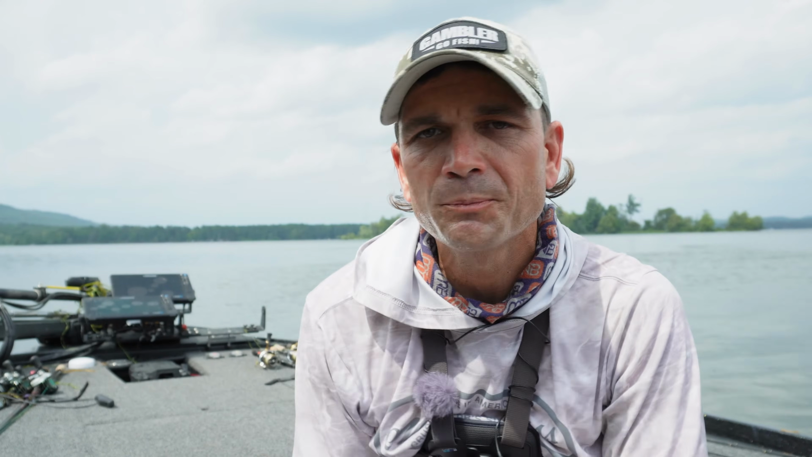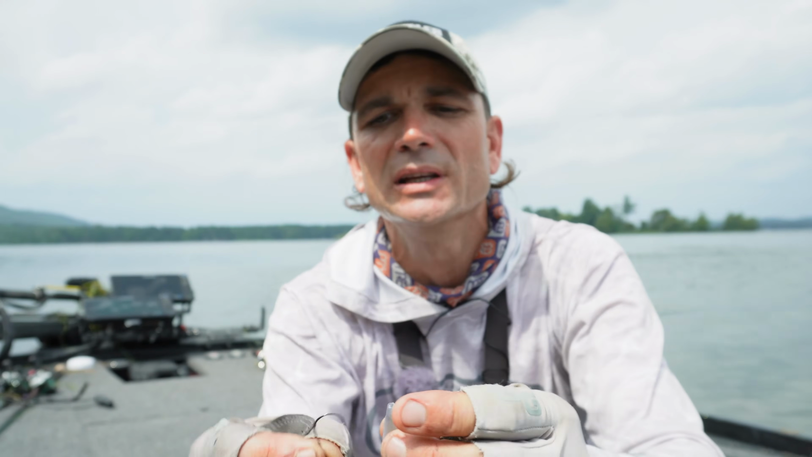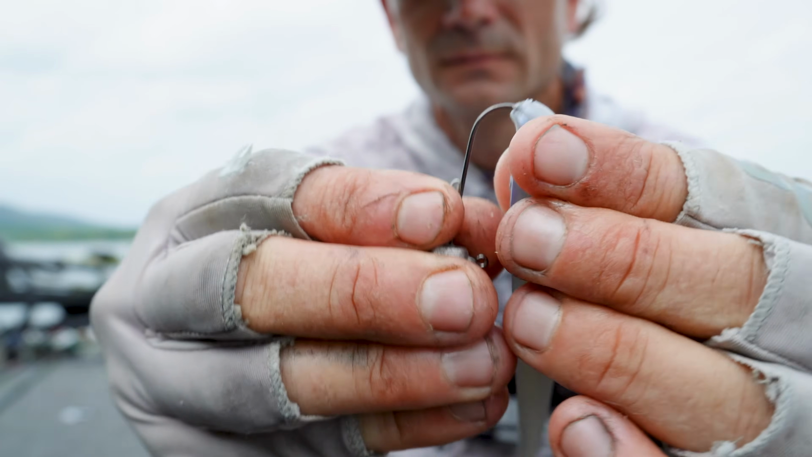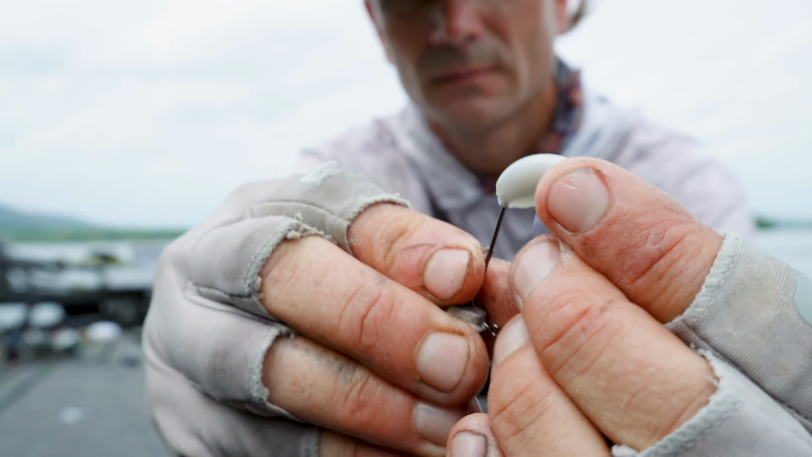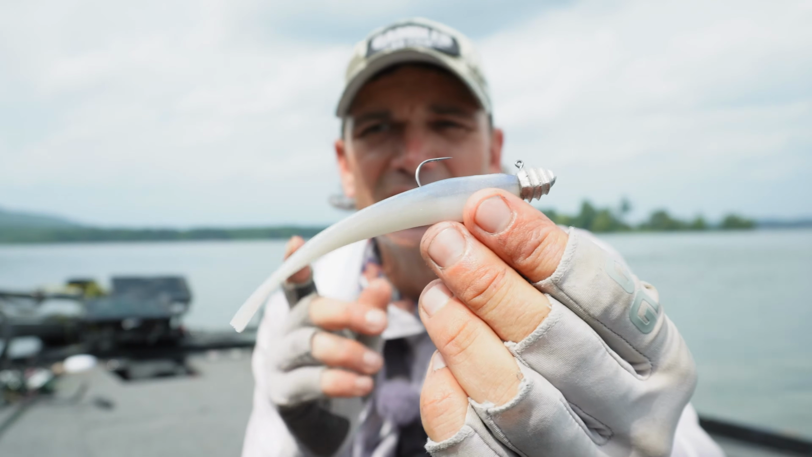You can rig it up with the new FFS series plastics, like the minnow right here. It's a super easy rig. You just thread it on and bring that hook out, and then you just pinch it on the keeper. So it's just your standard Damiki or a drop shake rig that you can use offshore fishing for these suspended fish.